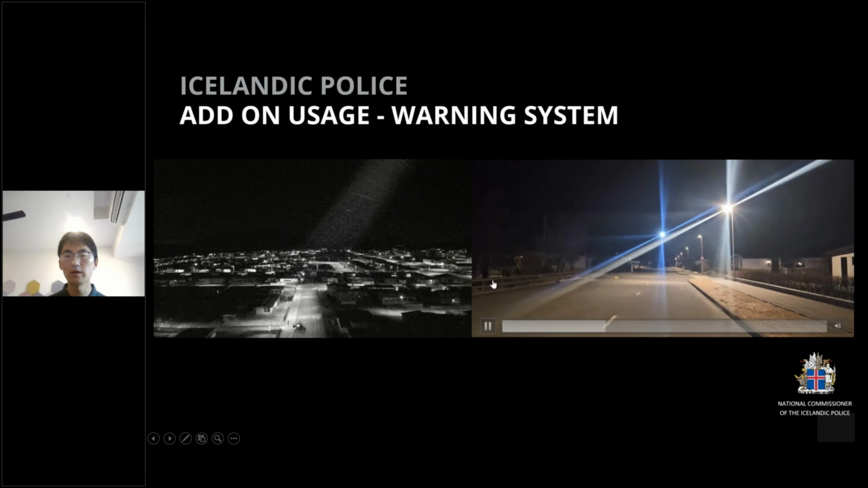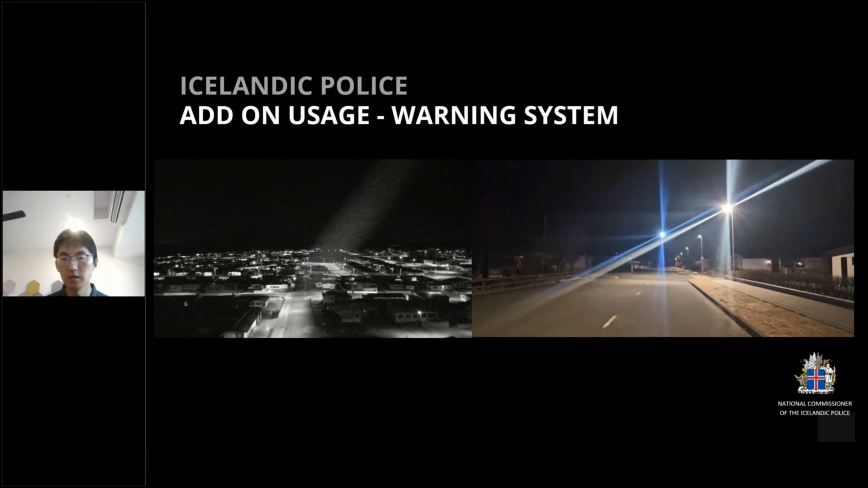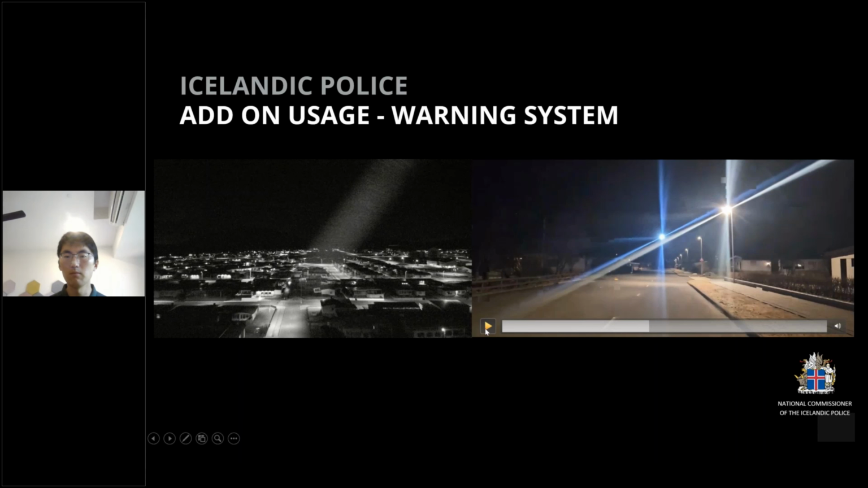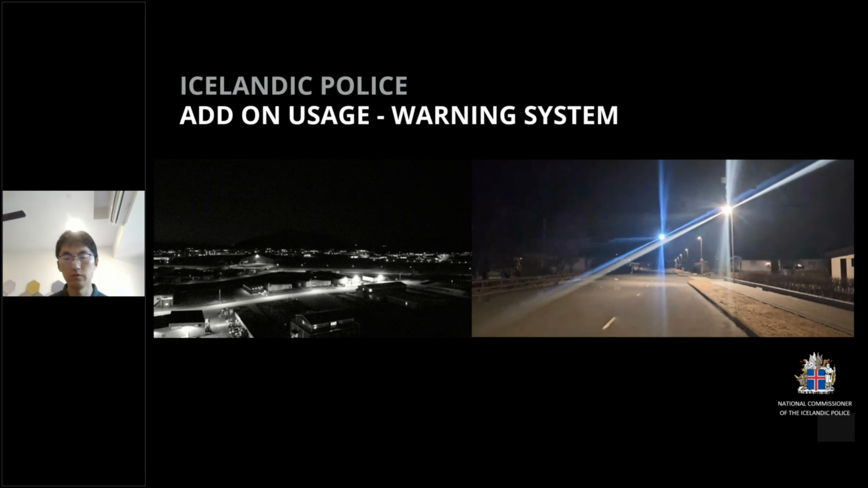So this is also a combination between the DJI Dock and the drone technology. The dock will be more efficient in an emergency, as the first to respond, and then give situational awareness and conditions to the remote command center, so they have more information to give the commander and the ground team to do the rescue.